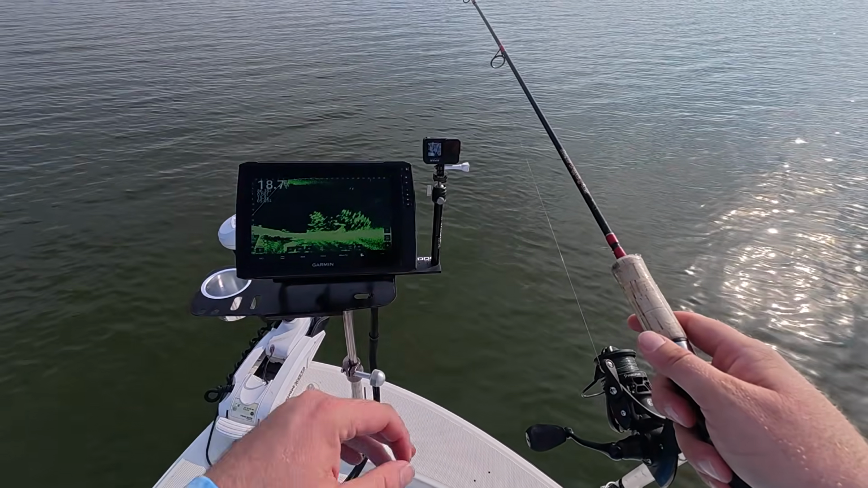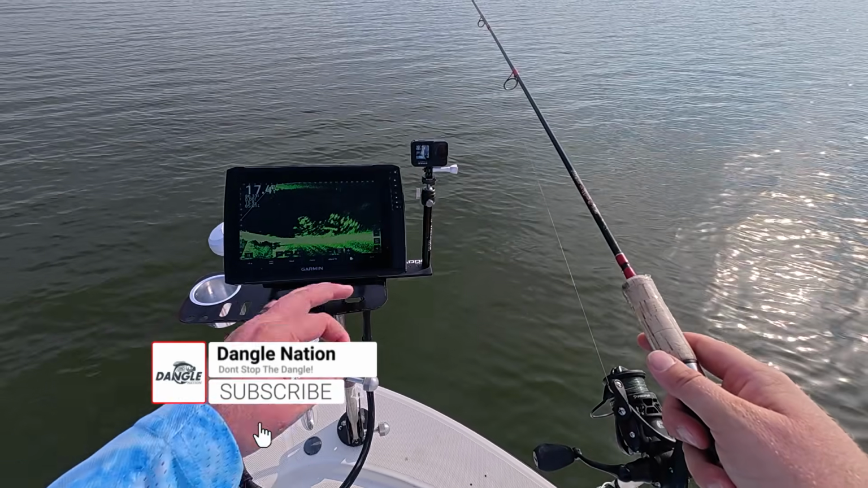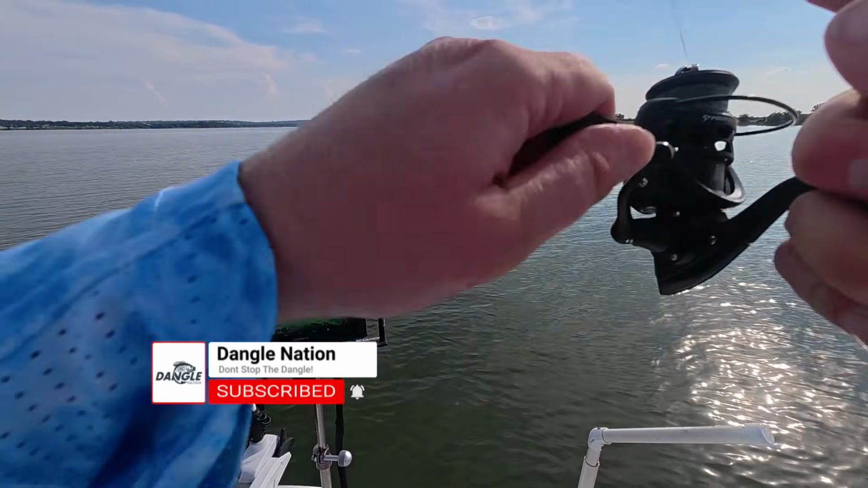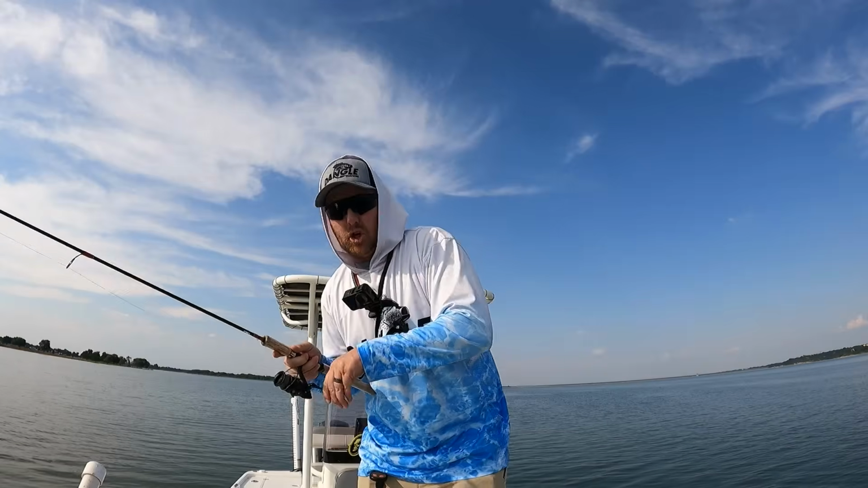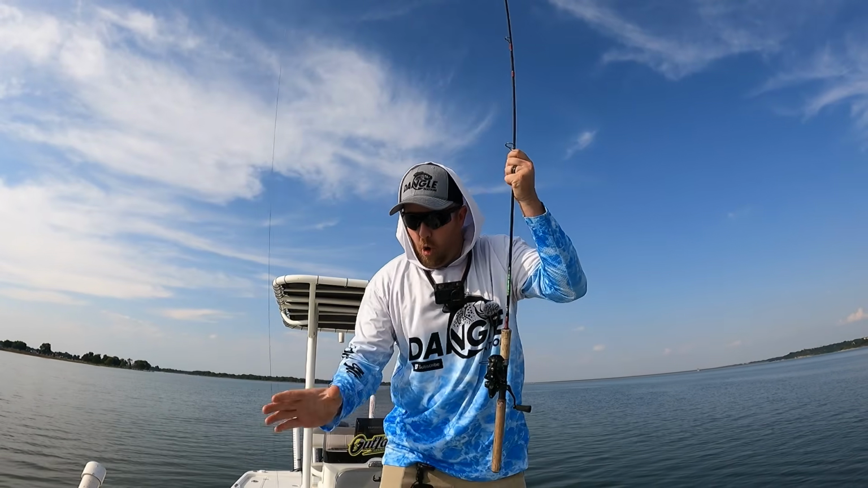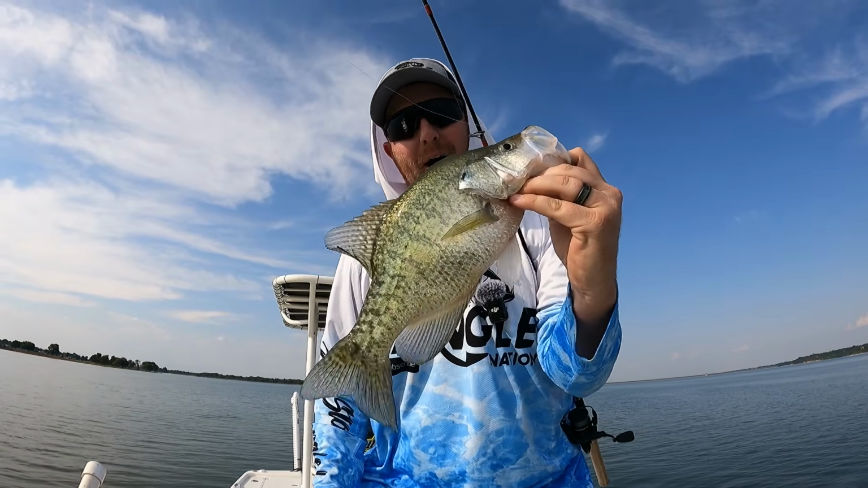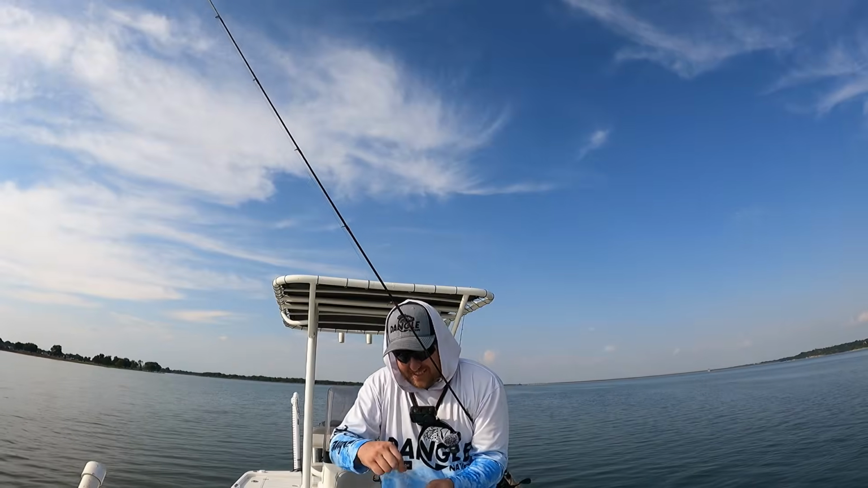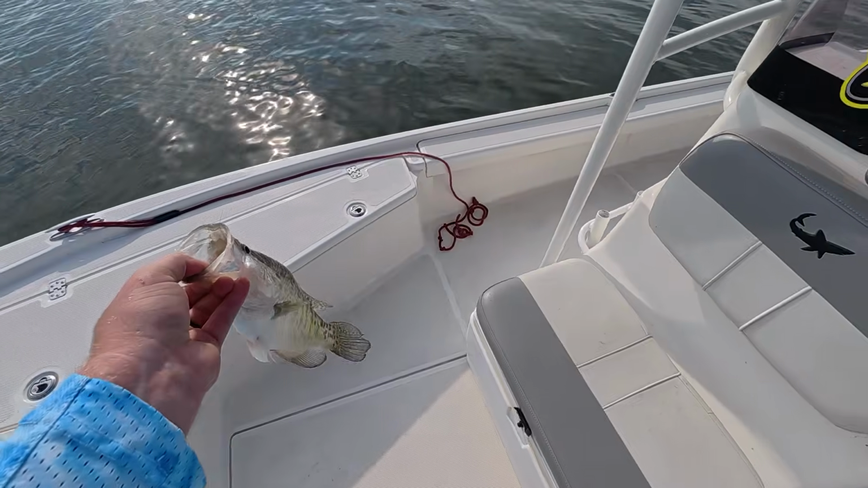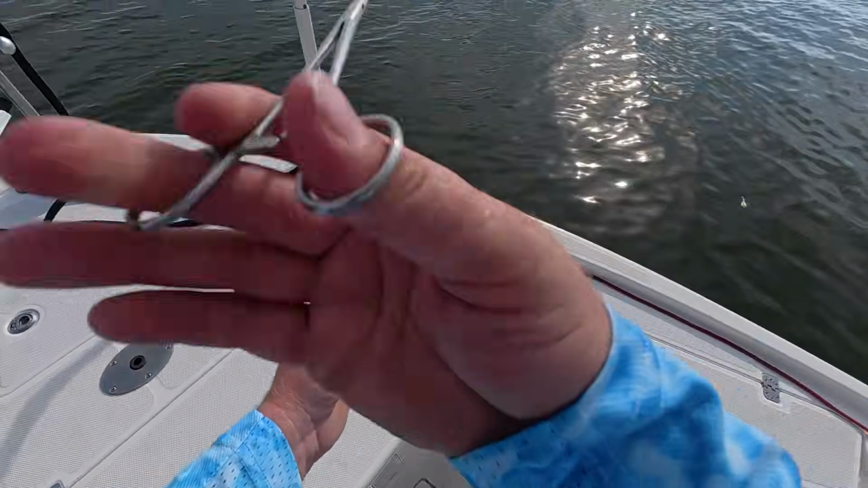Look at this, dead stick presentation. Just gonna pop it, let it hang for just a second, and what you're gonna do is you're just gonna feel for that tug, son. You already know the tug is the drug. Oh my gosh, dude, golly, he inhaled it. I can't even begin to express to you how fired up this gets me right here, guys.